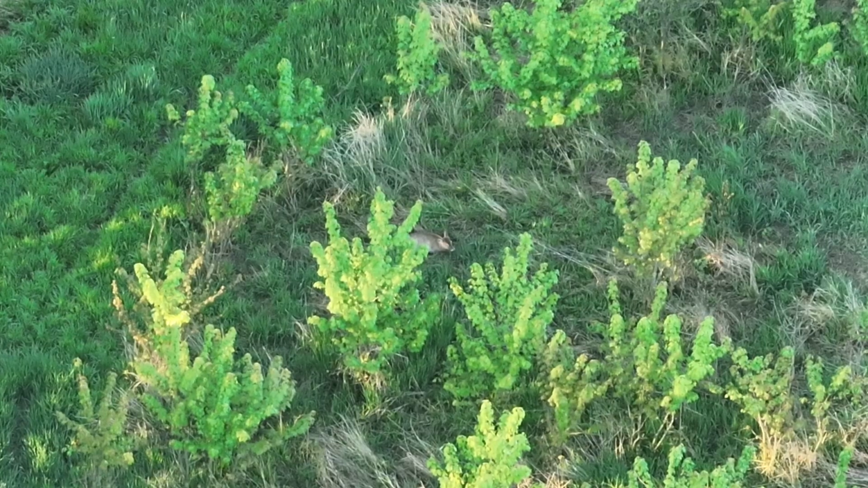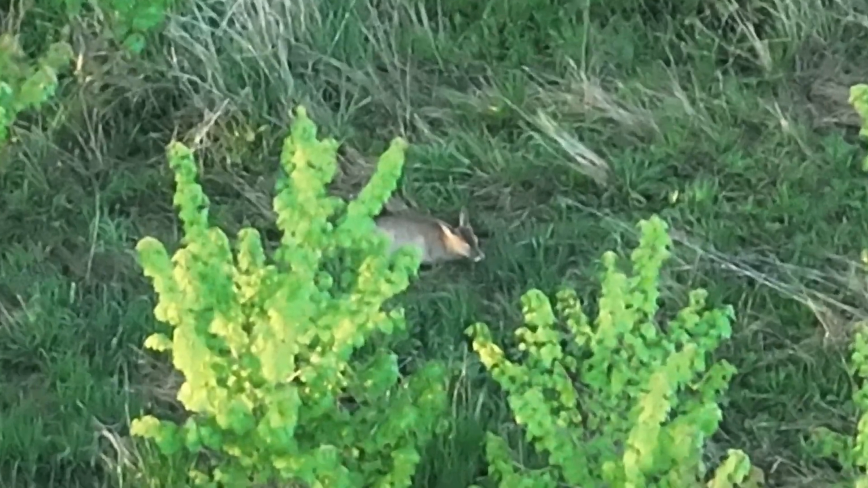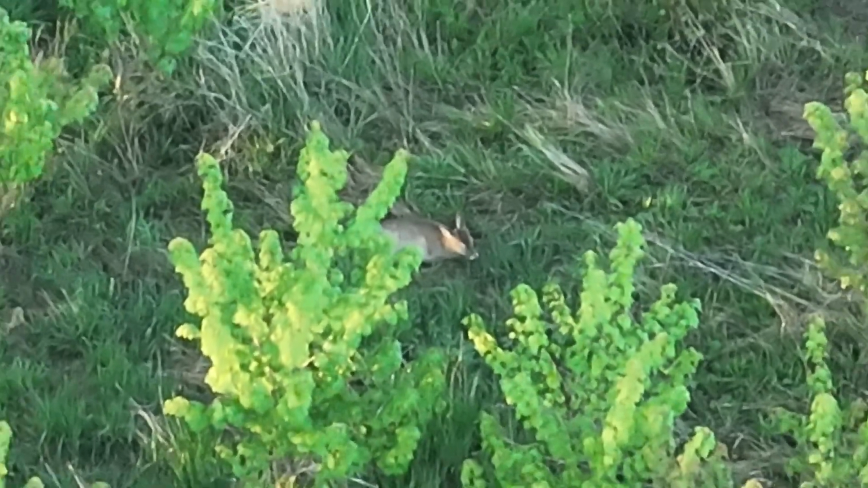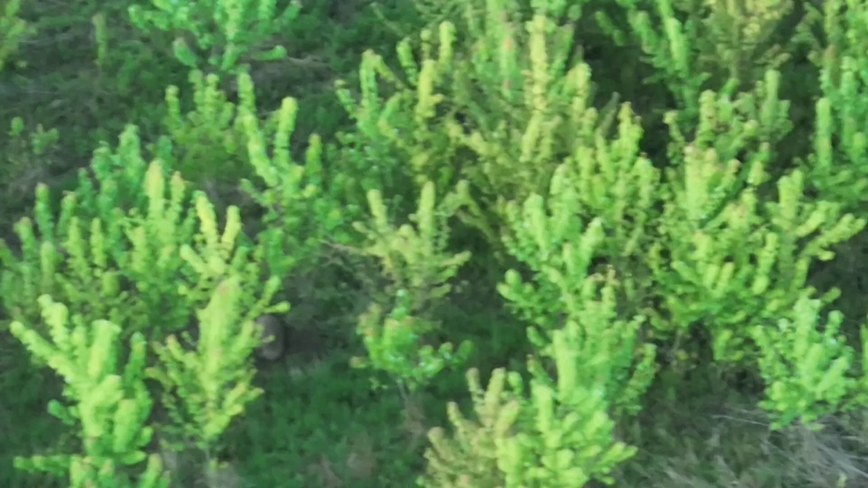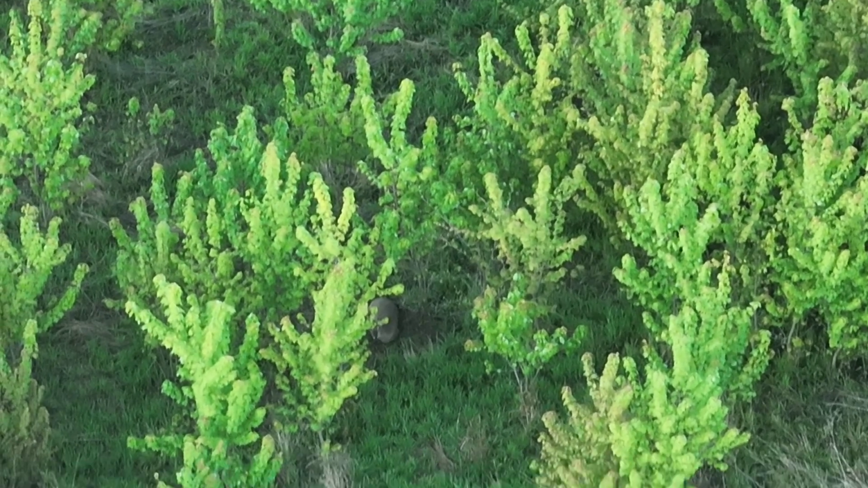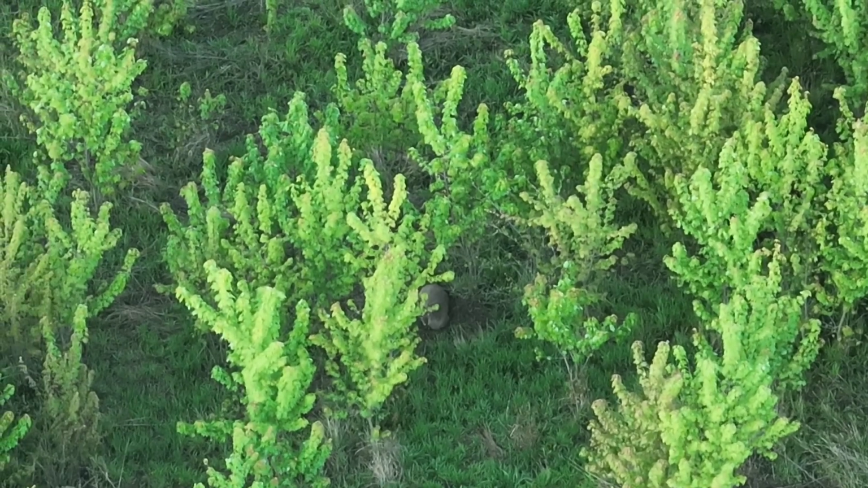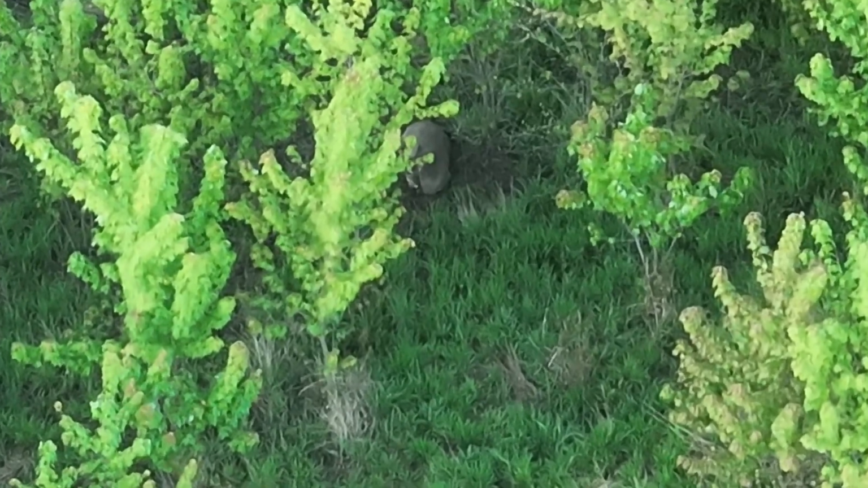I don't know if that has anything to do with fawning and pregnancy and imminent delivery. Have no idea, but this is kind of why I'm monitoring. Don't know if does prefer to have fawns at night or during the day, or if they don't control that. But here's another deer laying in the shade now. Those trees that they've been feeding on, and we're trying to get in here as good as I can.